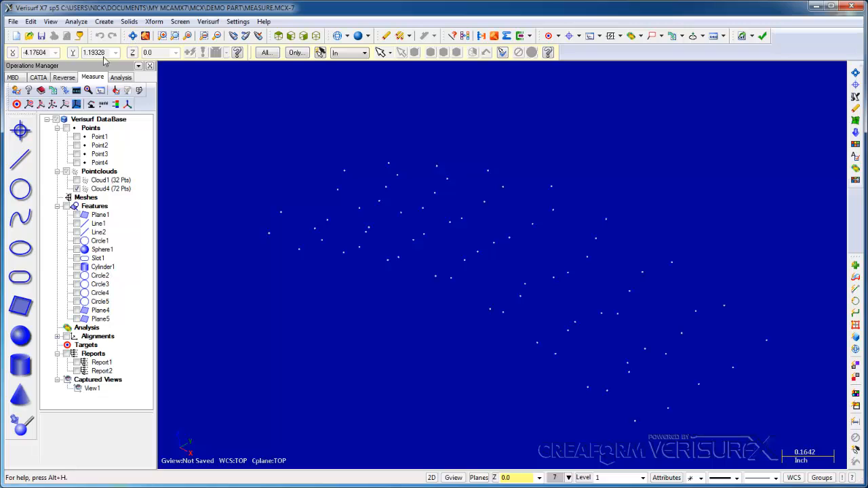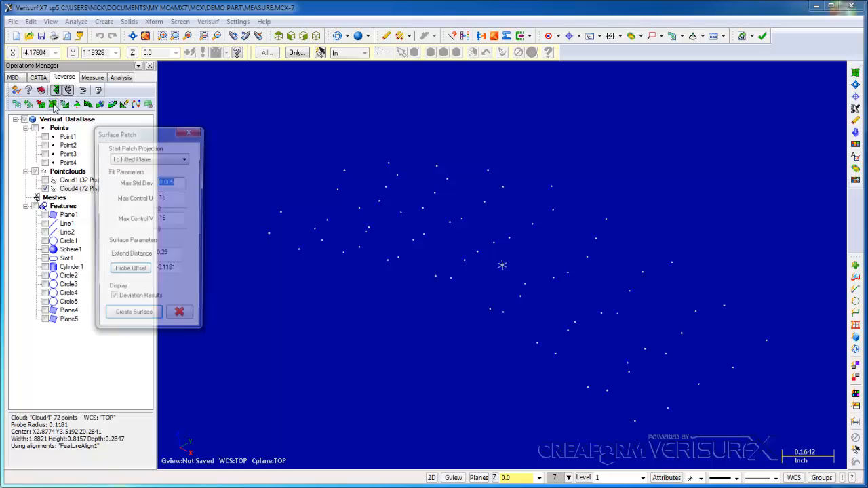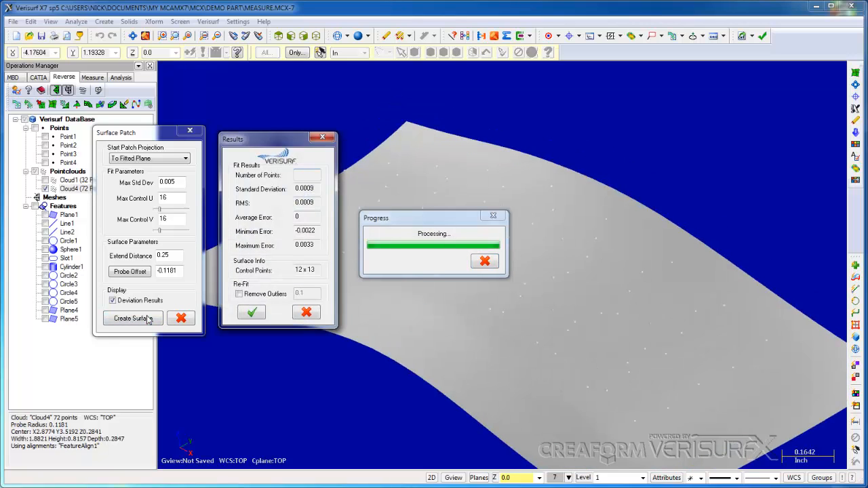When the measurements are complete, I'll choose the Reverse tab, highlight the cloud, and choose Patch. The fit parameters allow us to control the accuracy and the complexity of the surface. I'll verify the probe offset and choose Create Surface.